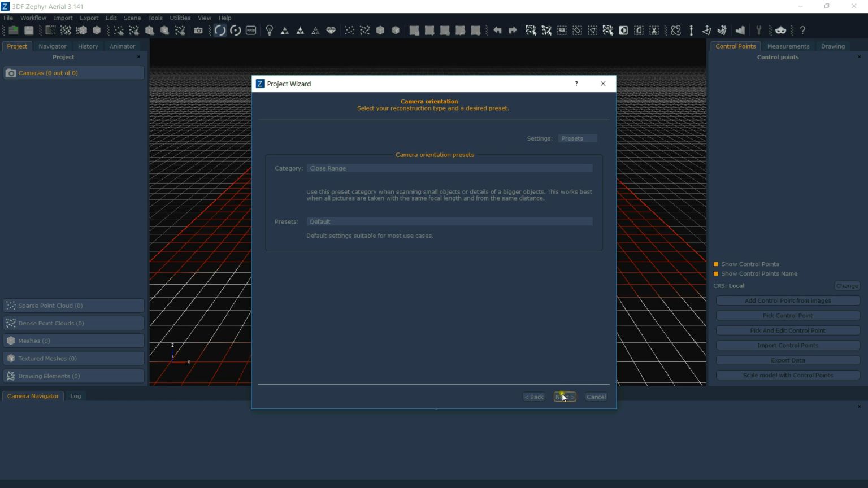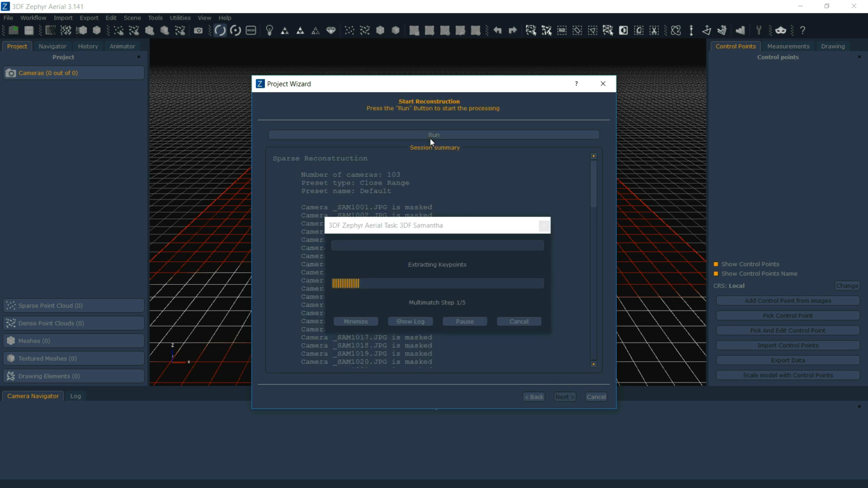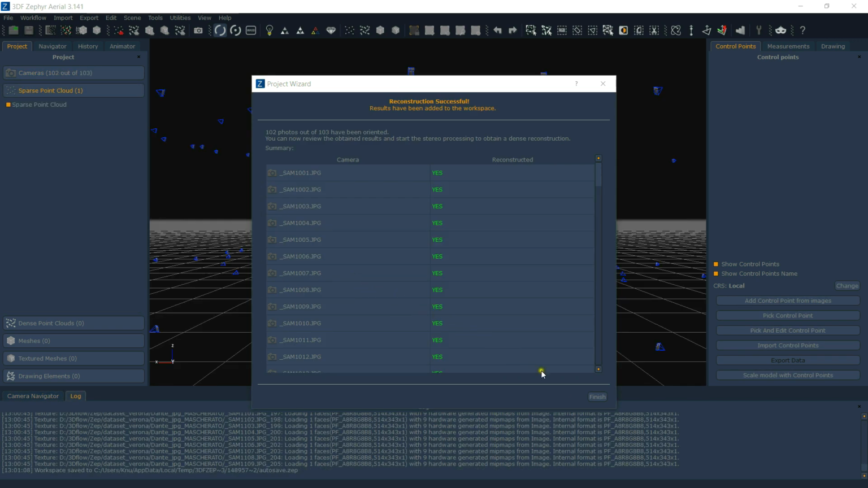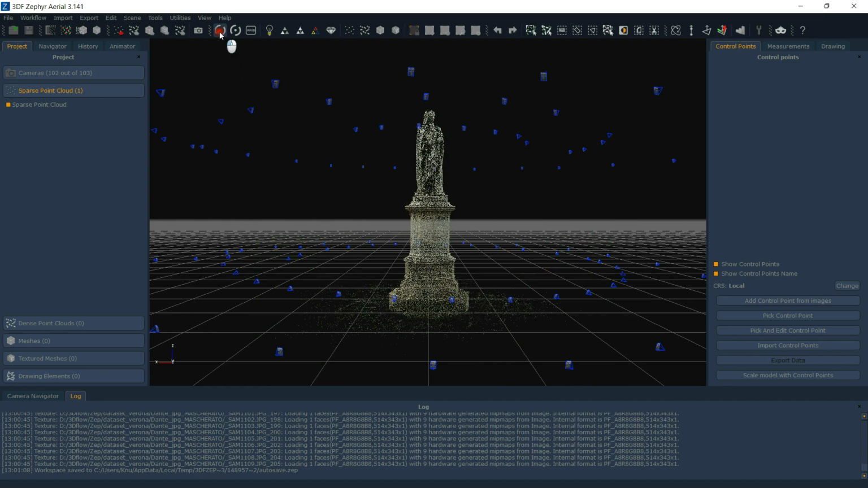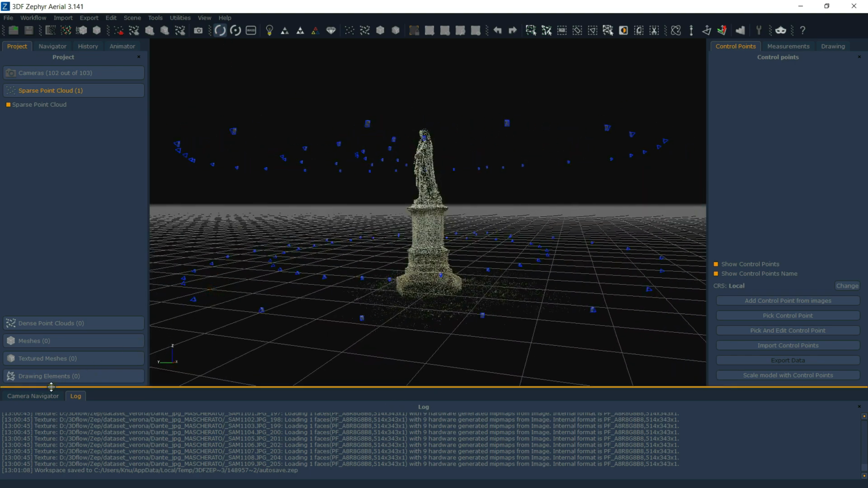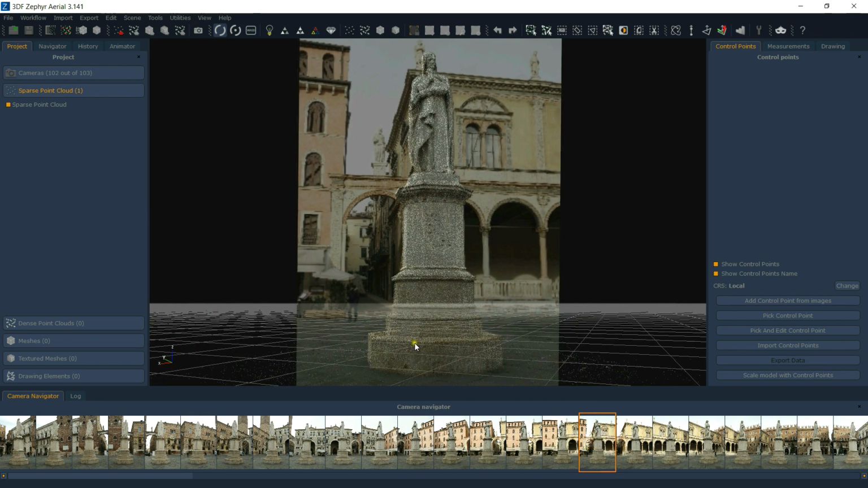In Zephyr, you can select some presets. So basically, if you're scanning an urban area, a close range object, or a human, or whatever, you can select the level of detail you want. And at the end, you get those little blue pyramids you're seeing, which are the camera positions, and the sparse point cloud. This is the first step in the pipeline, and it's very important to get it right.